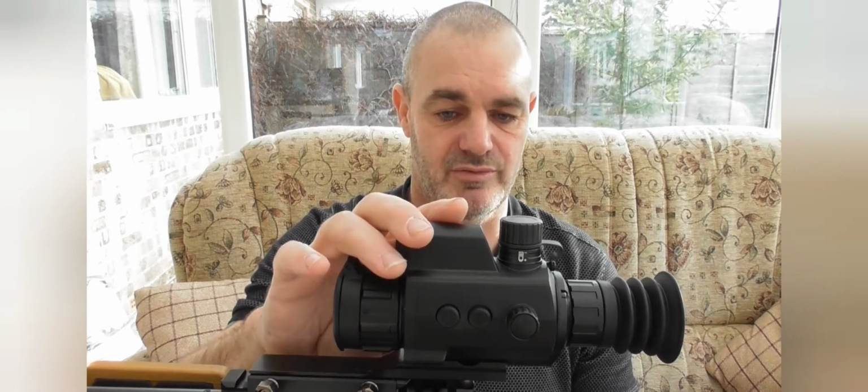I am certainly going to be looking into getting the Pro model of this, like I say, because I want to use it on my 223 as well as the rimfire. So yeah, it is a cracking little unit, and Hike have really got it sorted with the size and everything. Absolutely spot on.